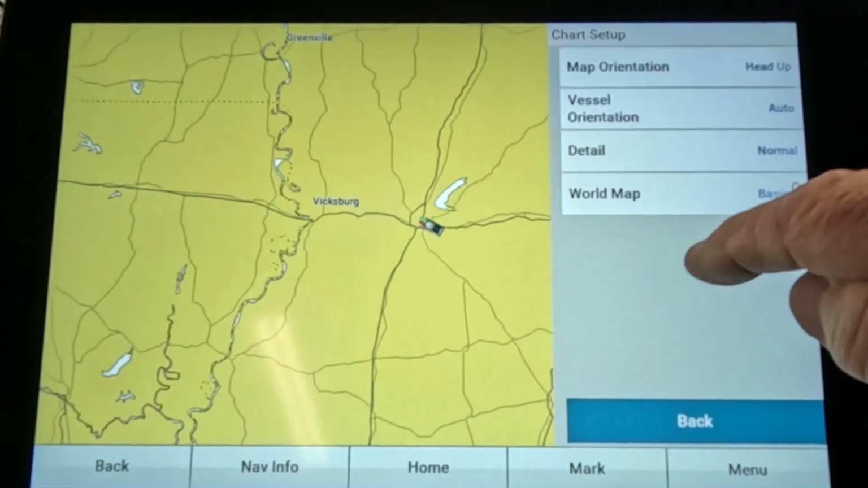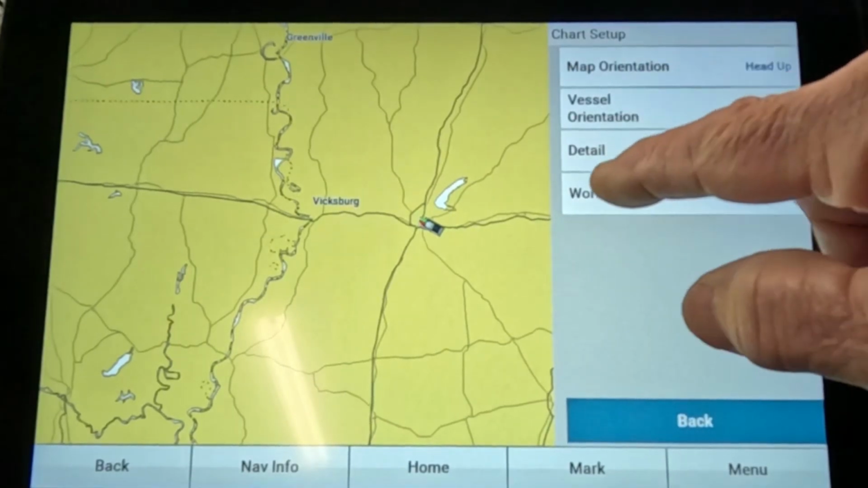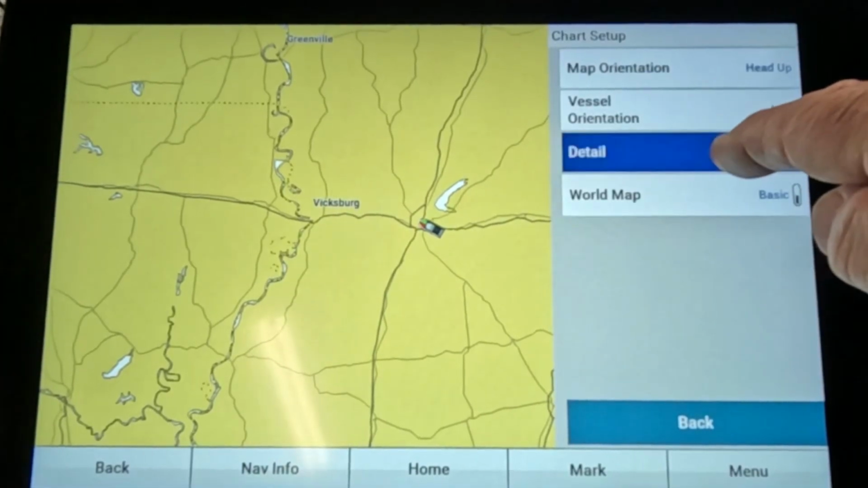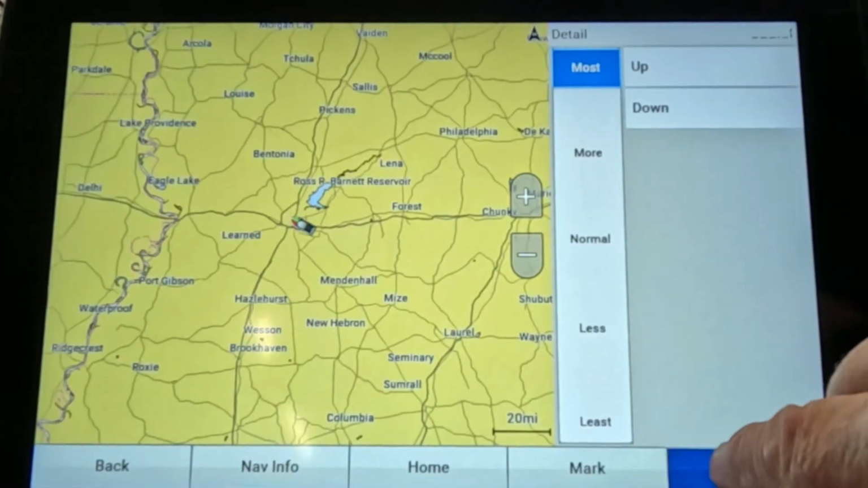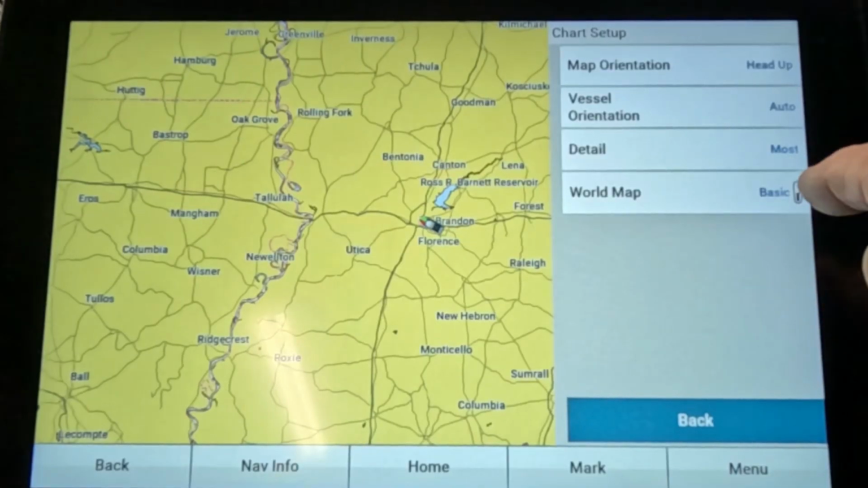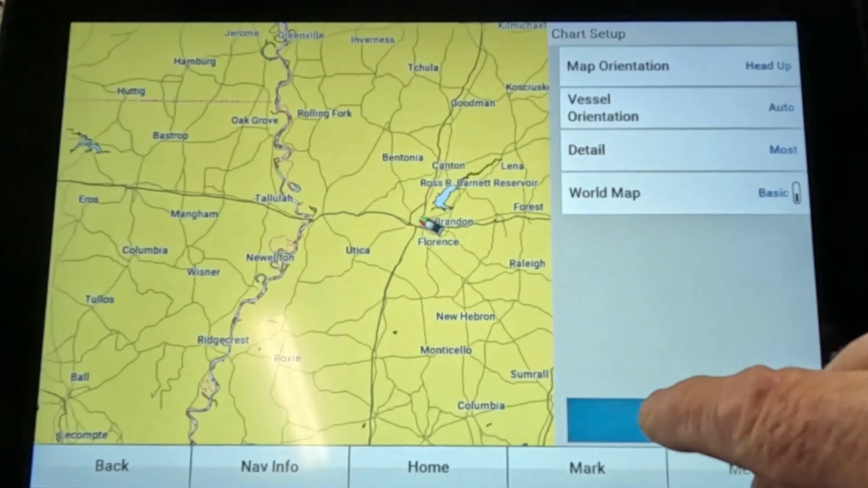Let's see, chart setup. We already did the map orientation heads up. Like I said, you can put it on course up or north up, however you want. I run mine on head up. The detail again, here I want this turned all the way up on most. And then on the world map, I like to keep that turned off. I don't like it turned on full because it just uses up too much processor power. Slows your unit down, and I just really don't want that.